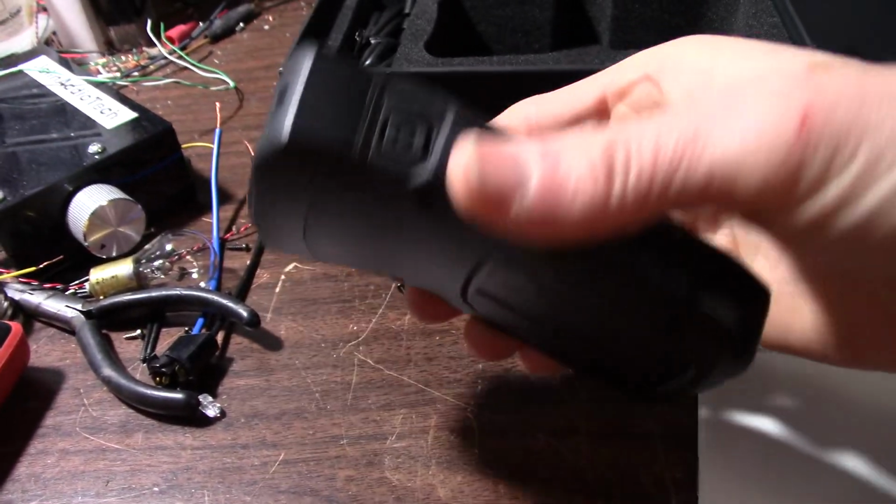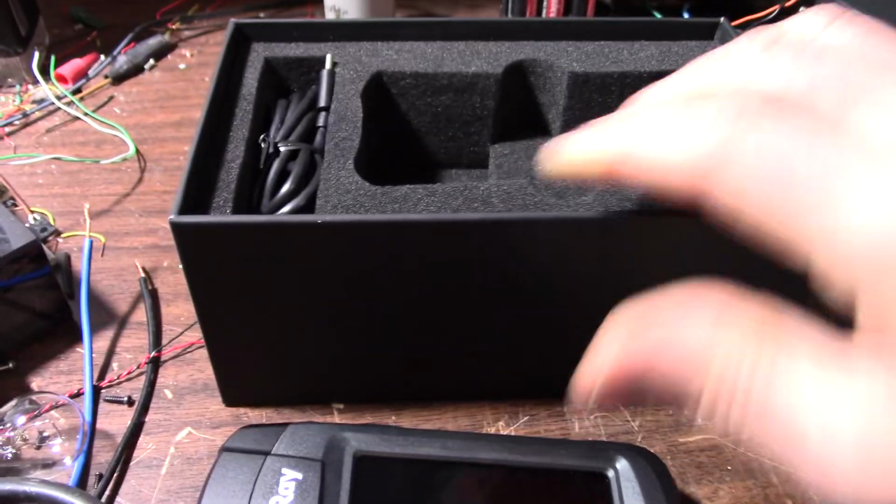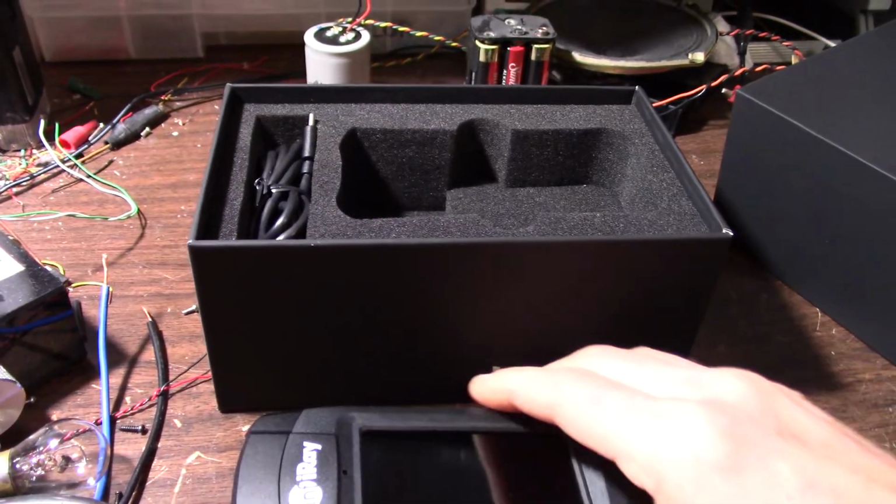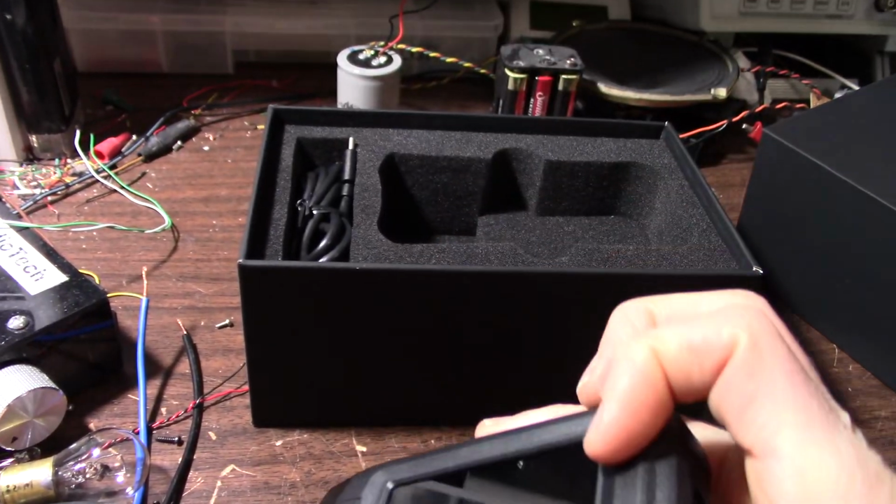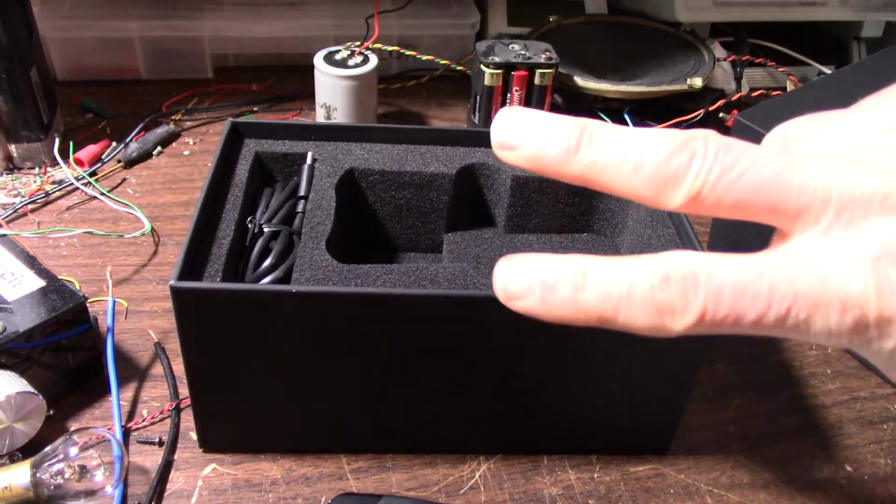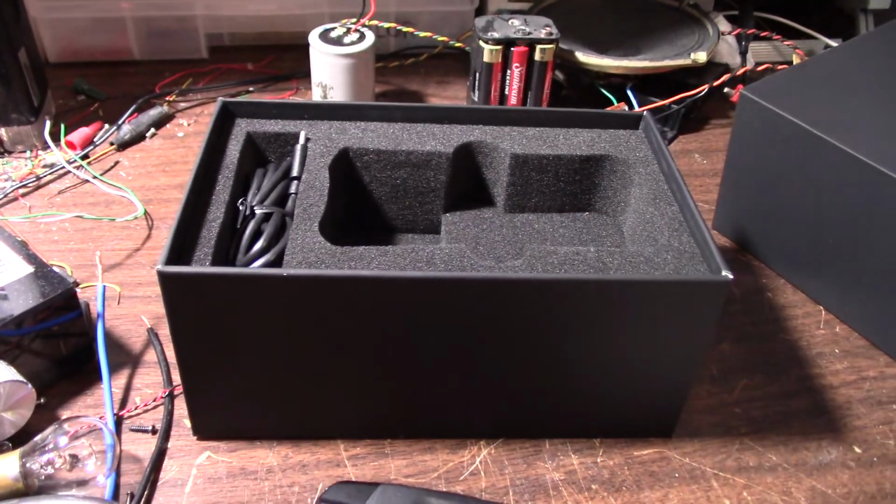So, you know, when you're not using it, you can just put it away so it doesn't get scratched up or whatever. Yeah, I wish it had something like that. It has a place for a wrist strap, but they don't include that. I mean, why not? Why not include a wrist strap with that? So yeah, it's two things it should have, is a little case and a wrist strap.